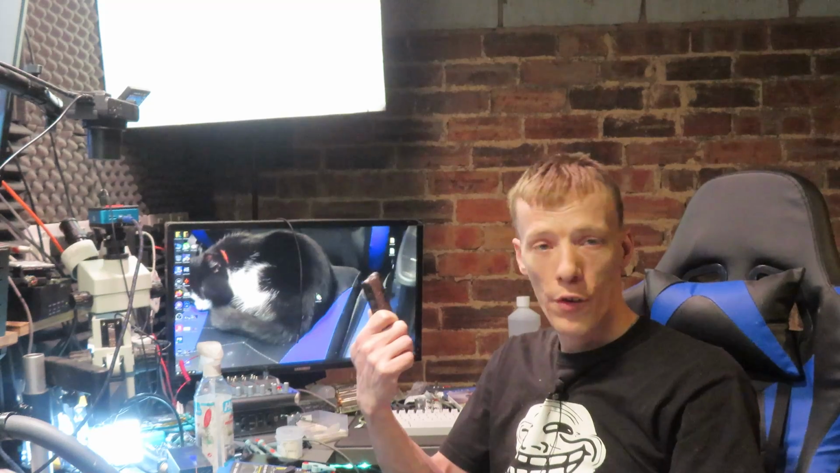Honestly, if you're doing this for a living, if you're doing any kind of repairs, even as a hobby, if you can, get one of these. It doesn't have to be this one, but honestly, in fact, I wouldn't recommend this one because it seems like they lose calibration between the camera and the actual thermal imaging sensor. So I wouldn't actually recommend this one. I don't think they're that good. And these cost £240, so I don't think they're worth the money.